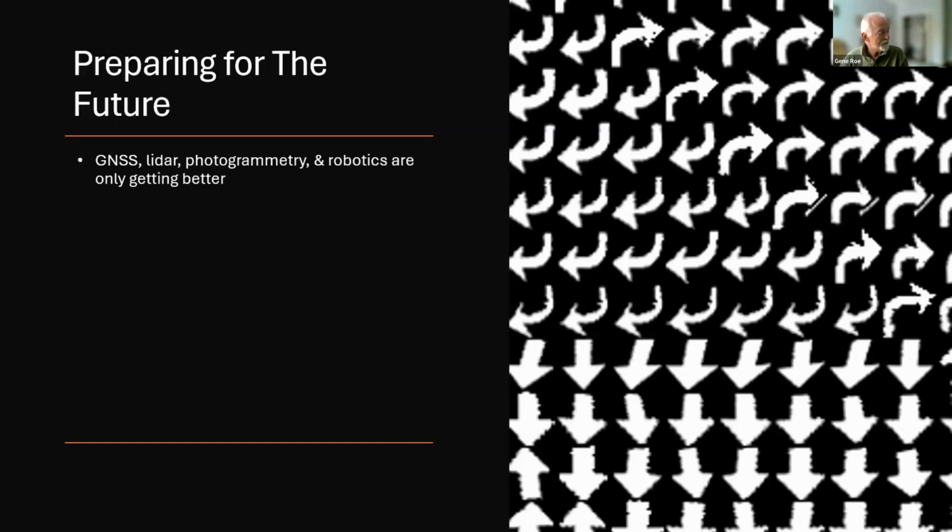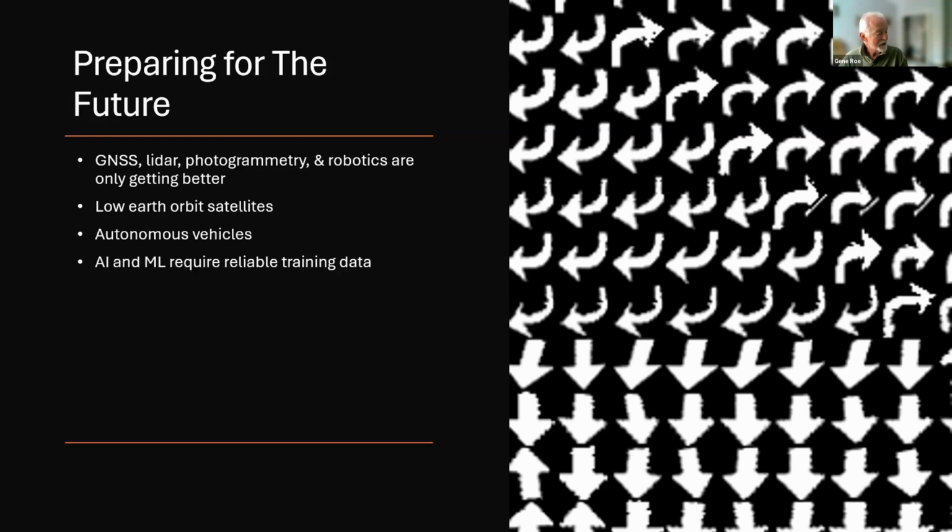Most people are familiar with the first three. Robotics, of course, another brand new item. Low Earth orbit satellites going to revolutionize satellite data collection. Autonomous vehicles, don't have to tell you too much about that either, I don't think. Of course, AI and machine learning. Agents that come out of AI, something called the blockchain, which I'll tell you a little bit more about.